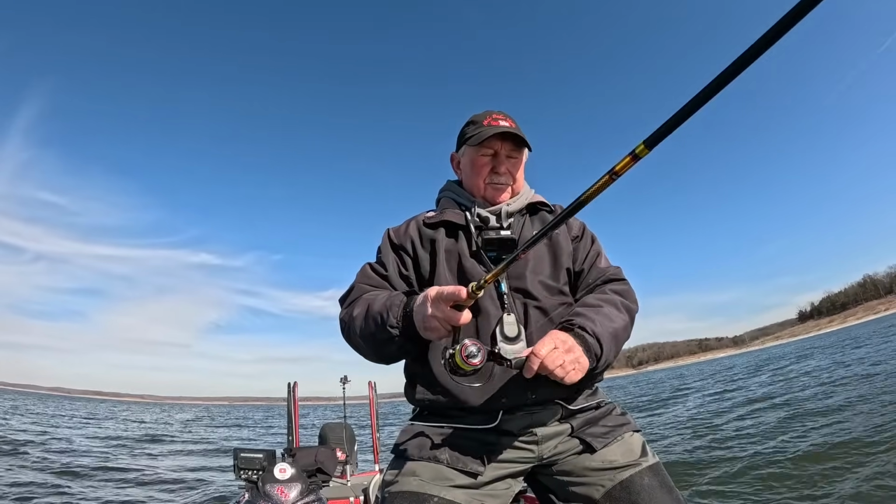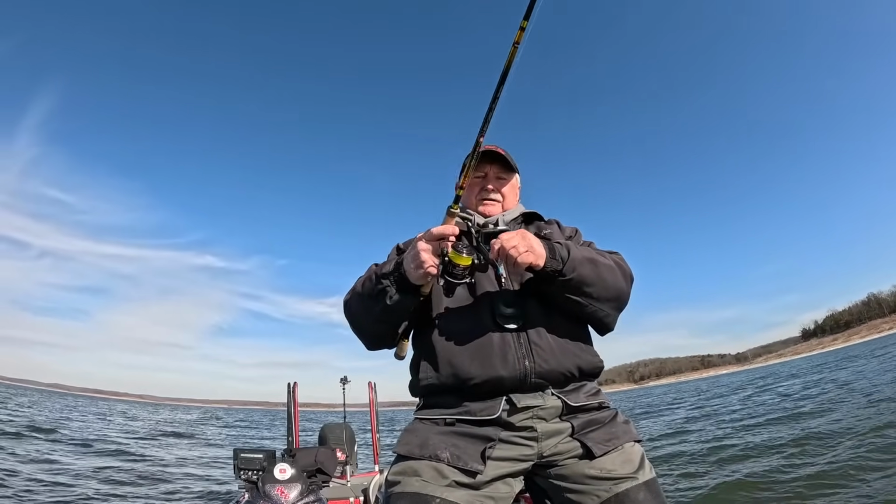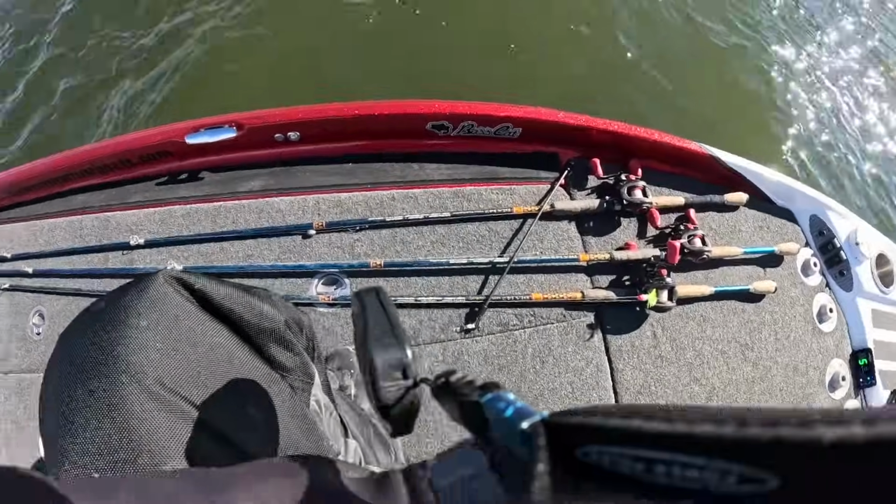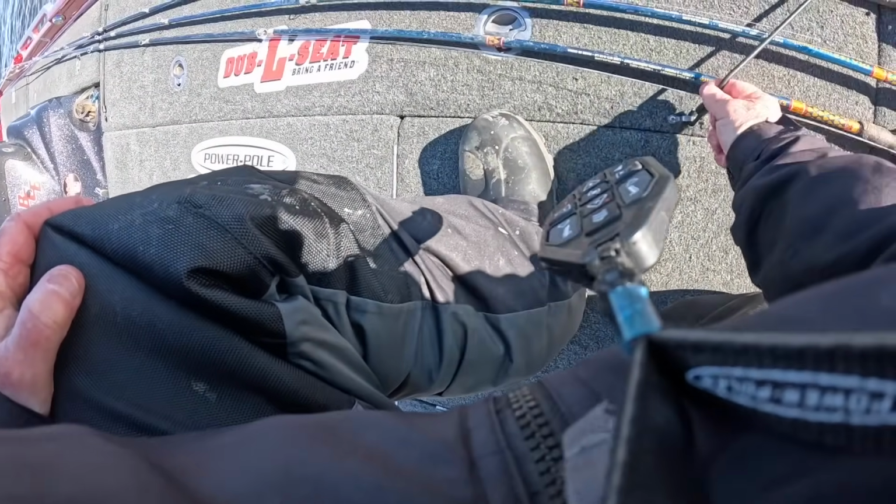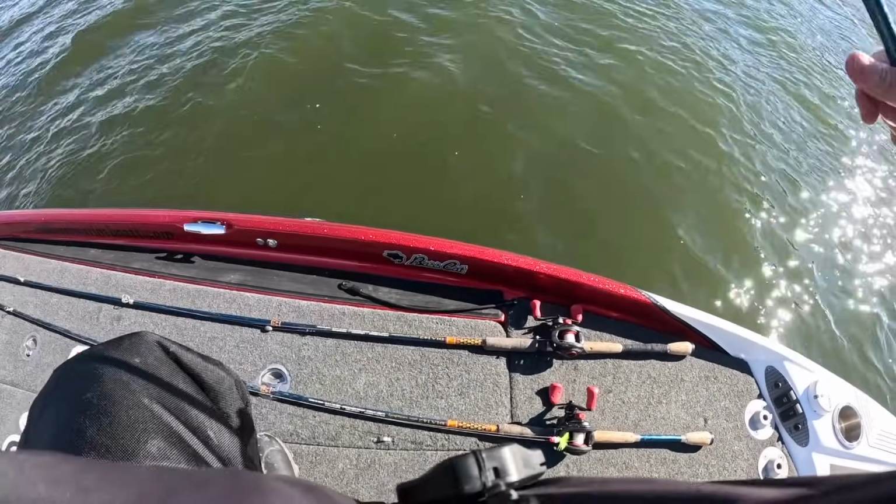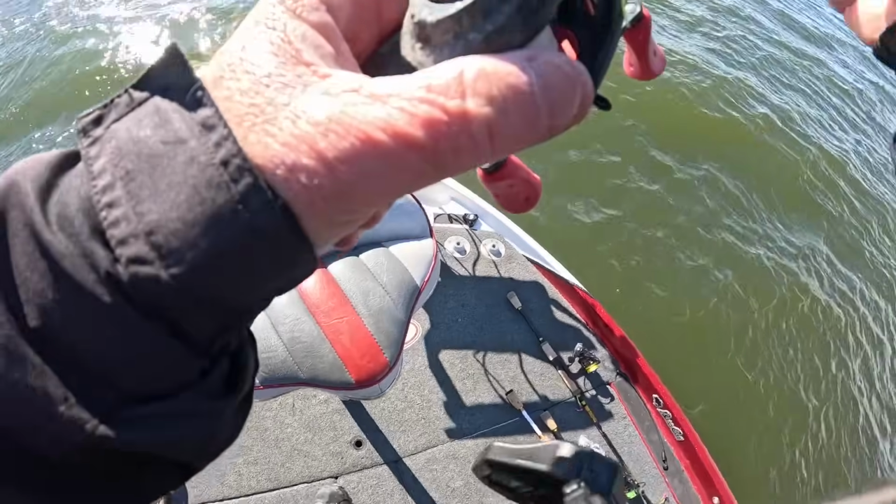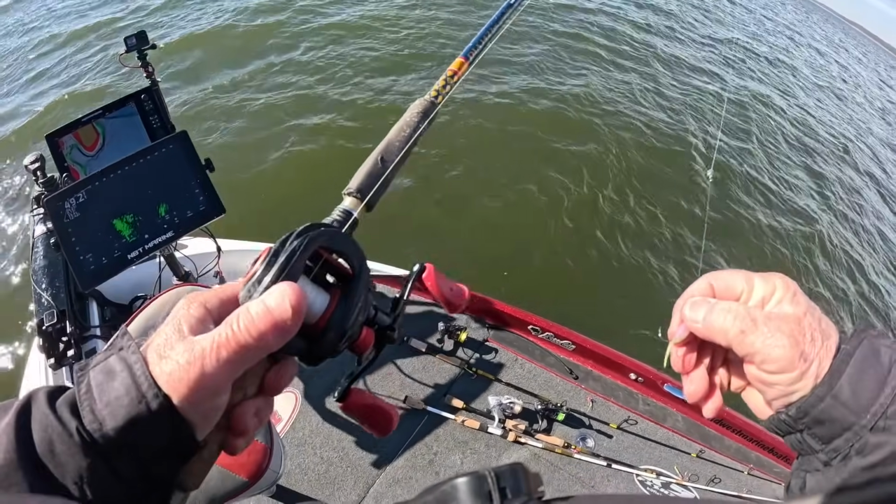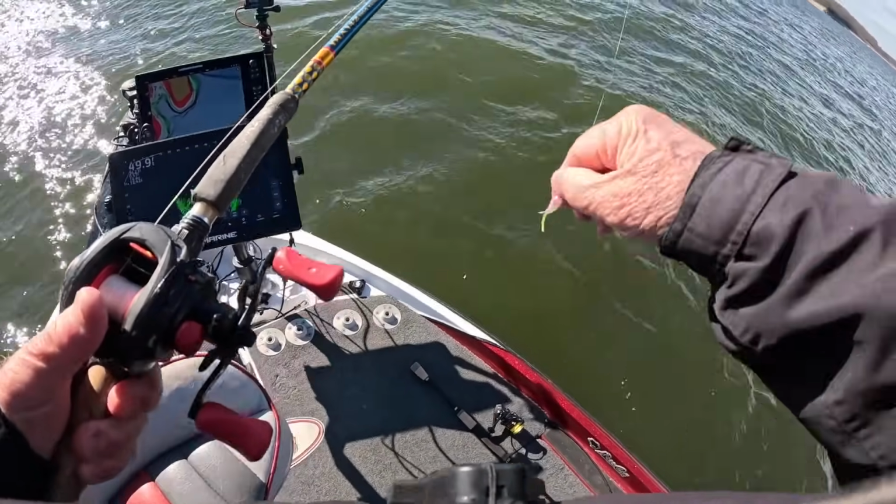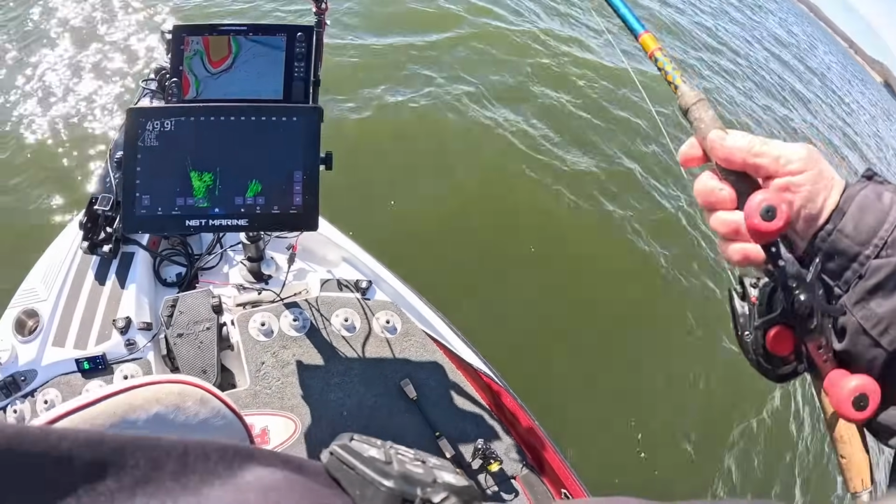Let's get the old one pole out and see. Just see. I've got a real tiny little 1/32 ounce Goody's jig head and that Livin the Dream.